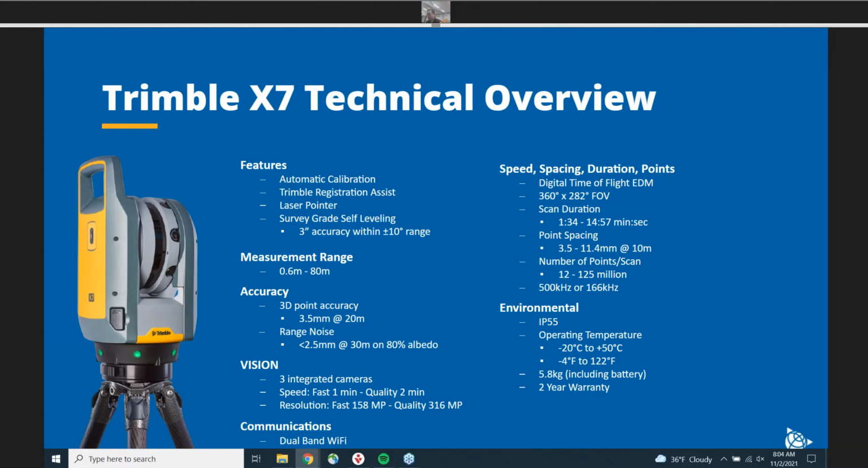So, going over some of the high level features that I just want you to remember as we go through some of the stuff today: the automatic calibration, the registration assist, the laser pointer, which is one of my favorite features, and obviously the survey grade self-leveling with 3 arcsecond within 10 degrees, which is always very useful to get from station to station and be more productive.